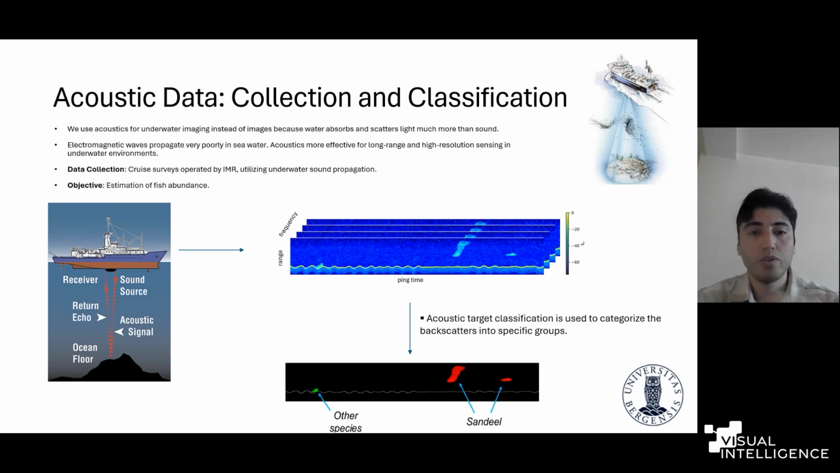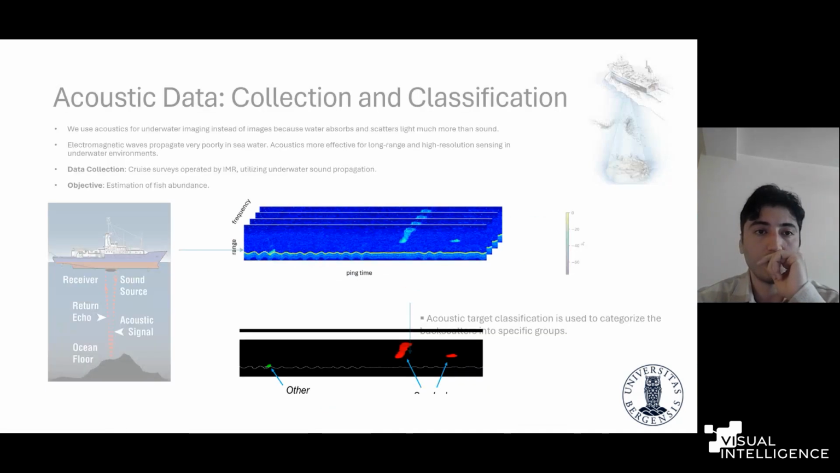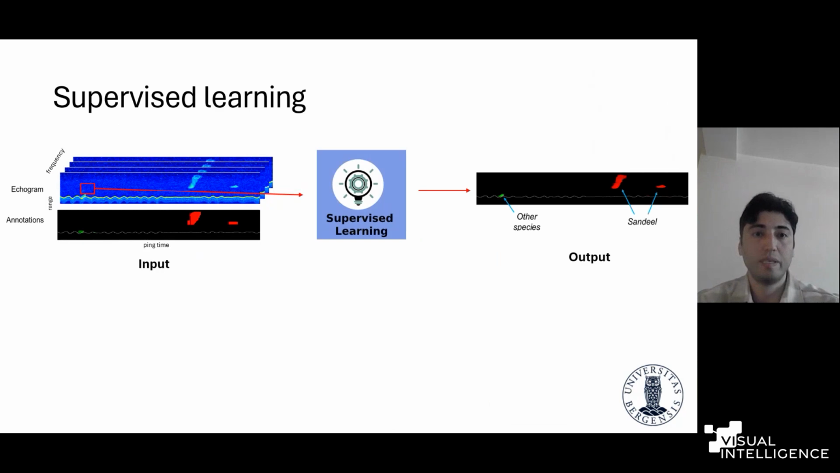And afterwards, I would like to present you a typical structure of a supervised learning framework applied on the acoustic data. This is a little different than the images, the procedure, because as I mentioned earlier, our data is very extensive in size, so data selection is needed here. What we have to do here is to extract patches by using some sort of predefined sampling criteria, and we have to feed them into our supervised learning framework.